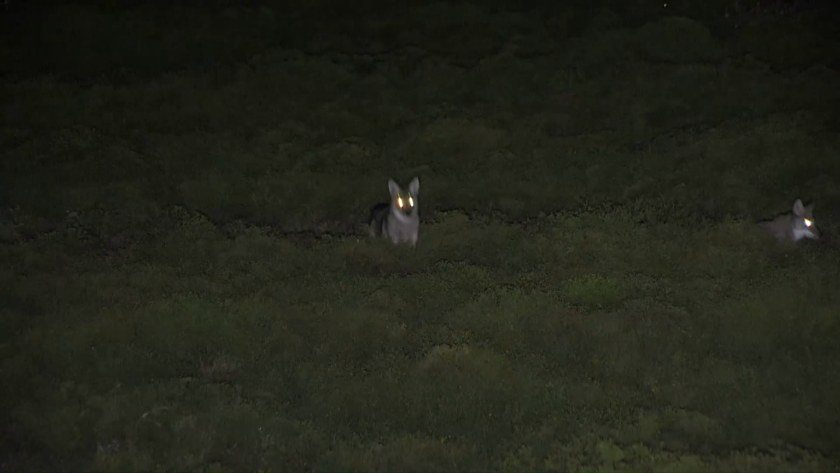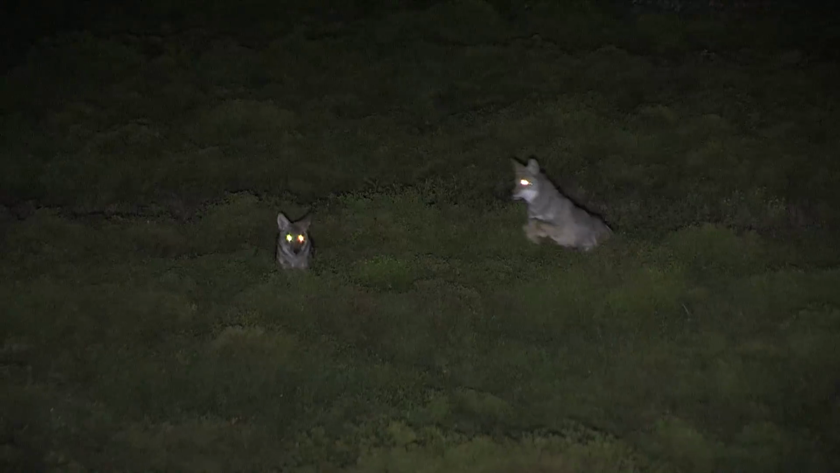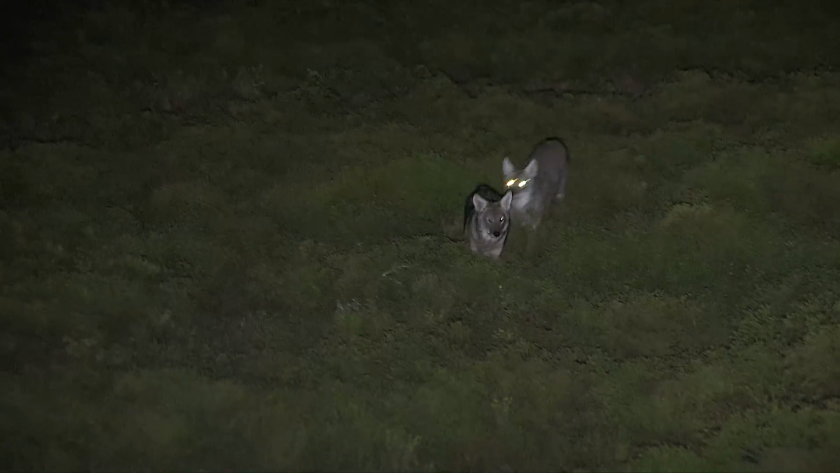That's awesome. Getting to see these guys bouncing in is a sight I'll never forget. And I'm really glad we made the call to make this stand from the rack, because this would have looked and turned out a whole lot different.